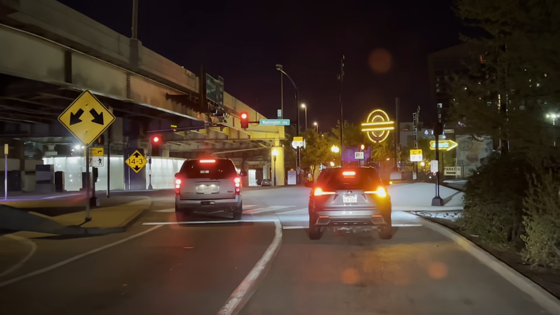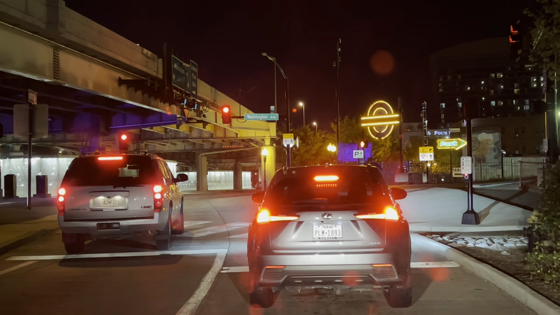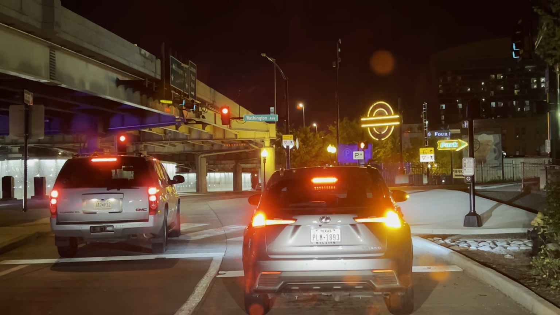Okay. So you gotta go, let's see here. Okay, you gotta go straight. It won't be this right, it'll be the next one. That's fine. All right. I'm in the straight lane. Gotcha.